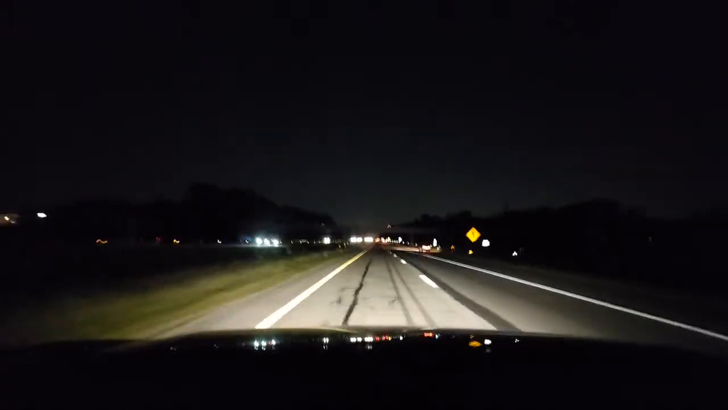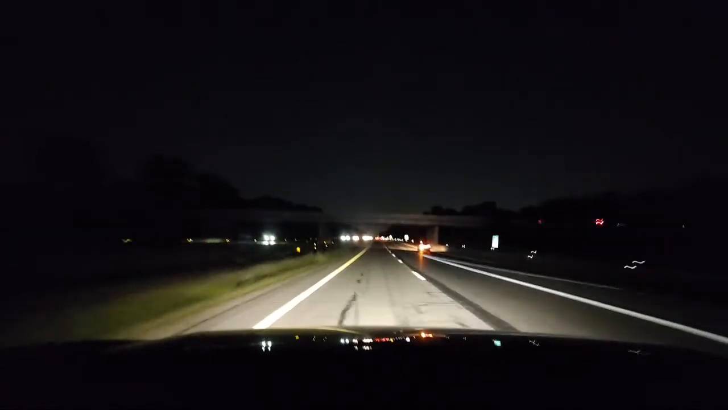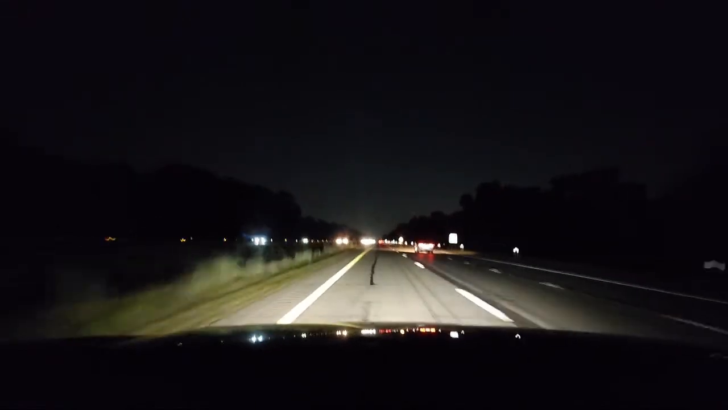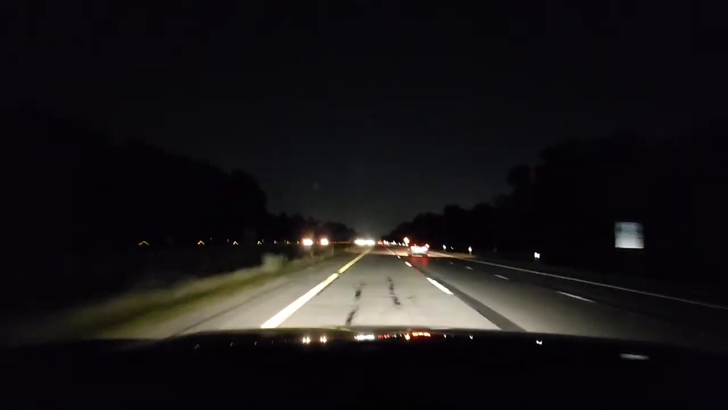Now, I'm in the left lane. I don't have to deal with cars coming out and cutting us off. So I would have you stay in this lane and just cruise. It's very rewarding to teach someone how to drive. Now, there's a car coming up behind us real fast. What do you want me to do? Do you want me to pick up a little bit more or get back over to the right? You guys tell me.